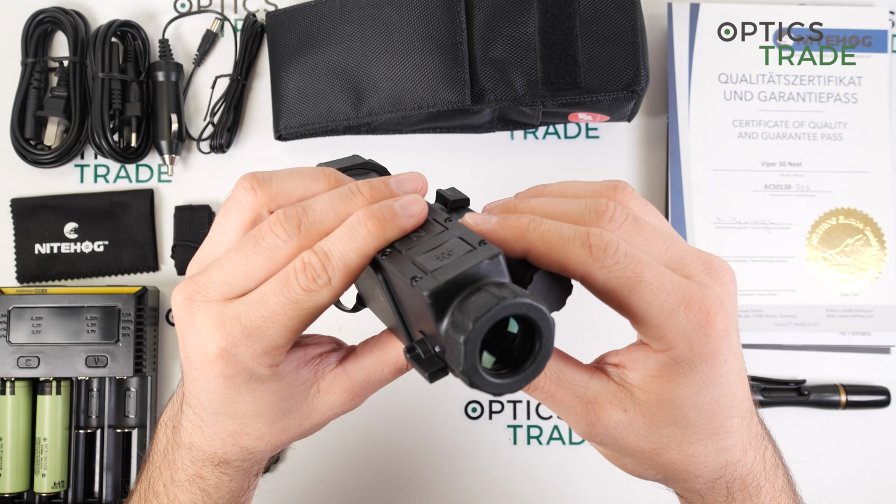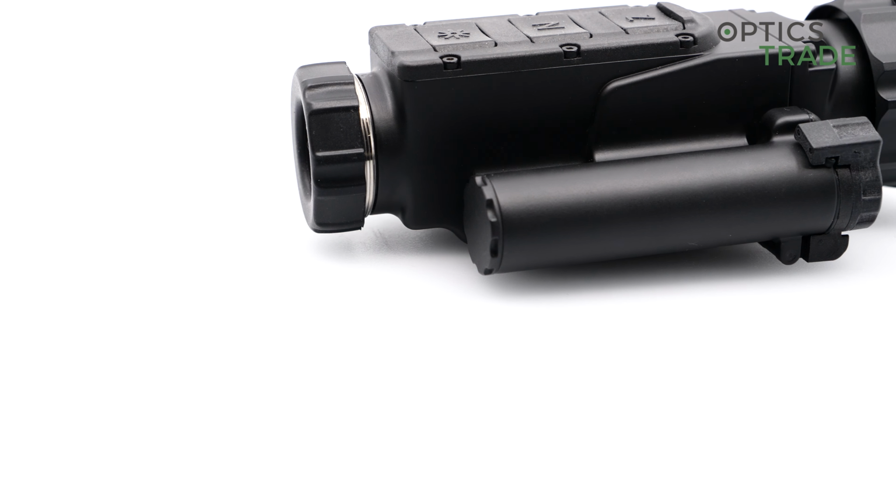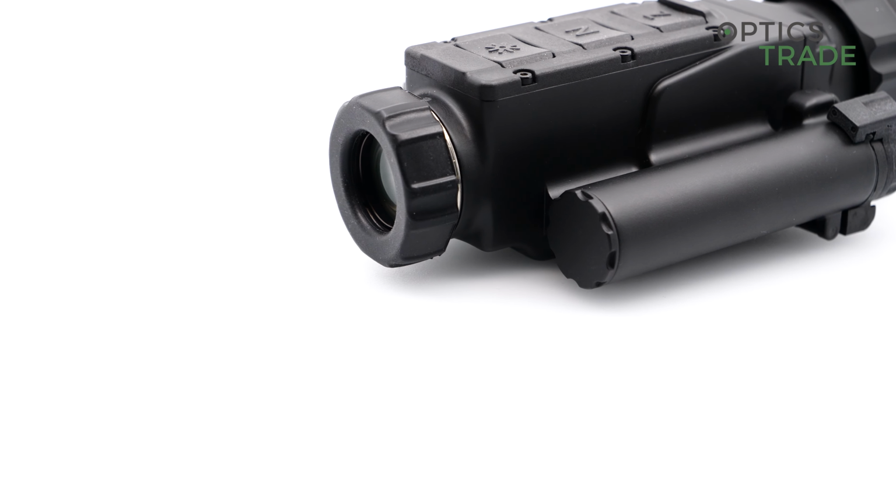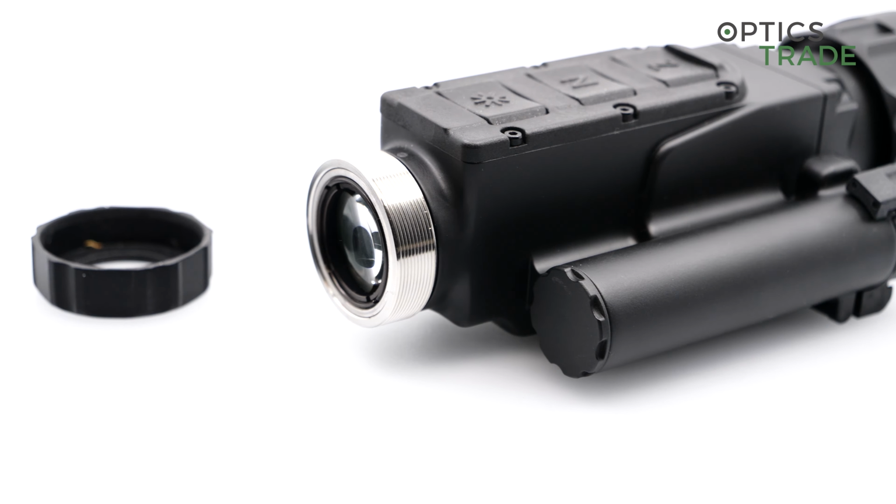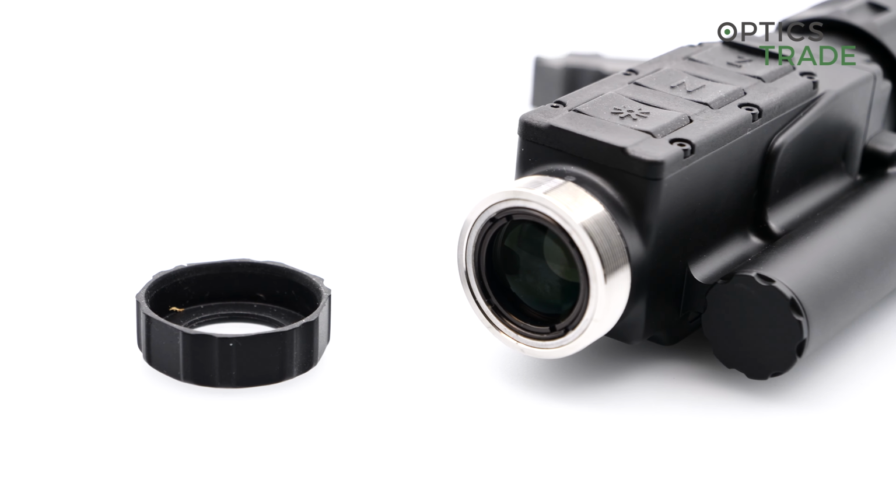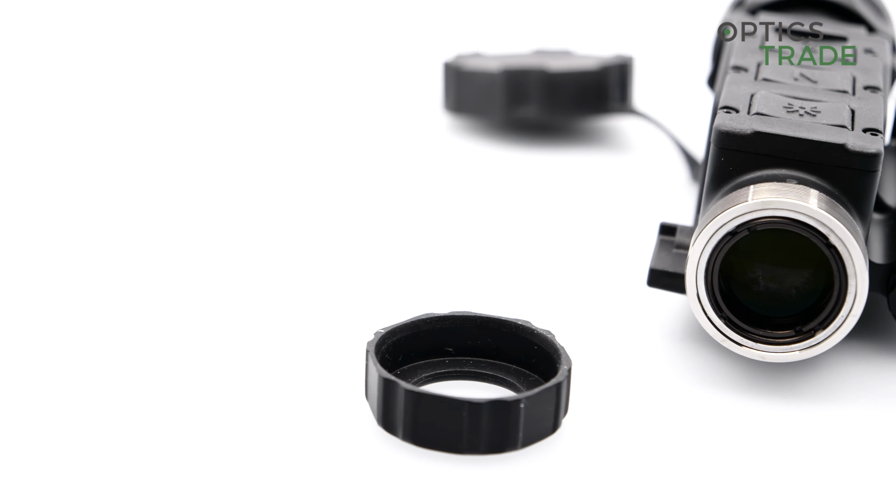It can be used also if you wear glasses, but the only downside I can see is if you wear glasses but go hunting without them, because you can set the diopter on your rifle scope, then the image quality, the screen and also the menu are not sharp, because you cannot manually adjust the diopter setting with this design.